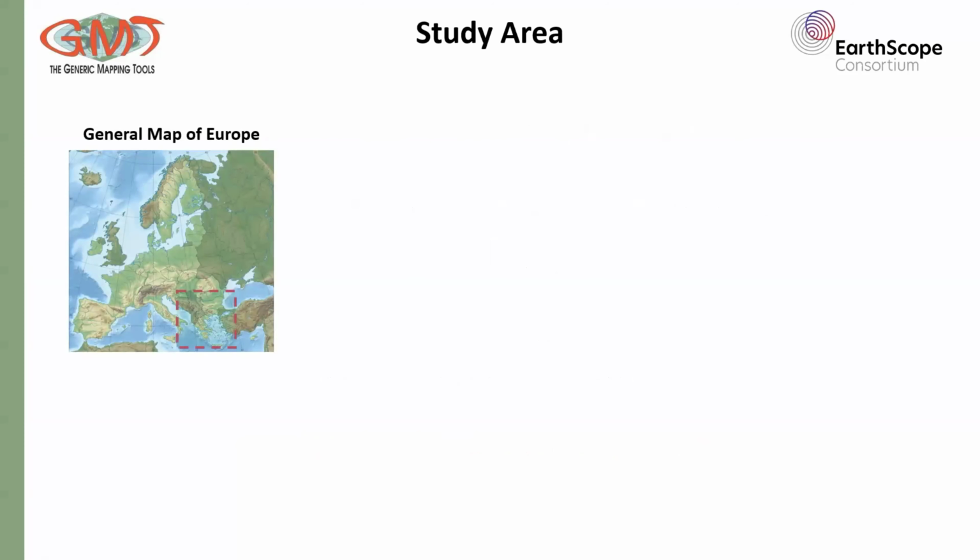These slides provide geographic and geological context for the study. Starting from the left, first we see a general map of Europe showing the location of Greece inside this red dashed rectangle, showing the exact location of Greece and specifically the South Aegean region where my study area lies.